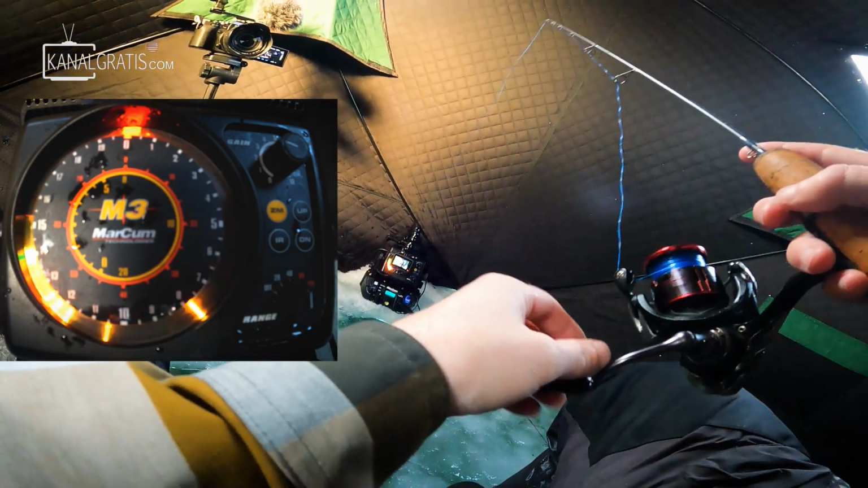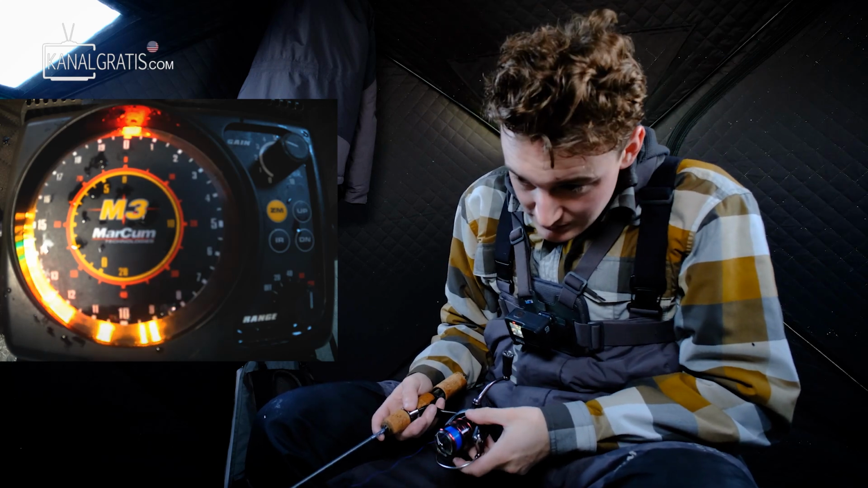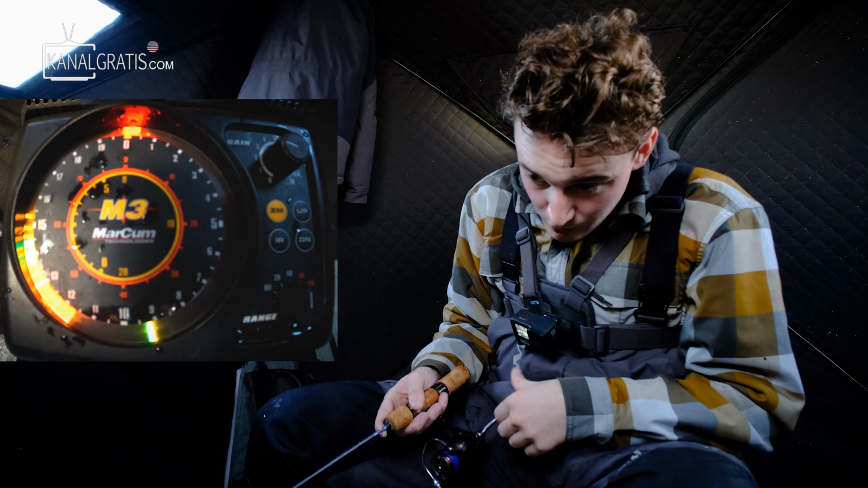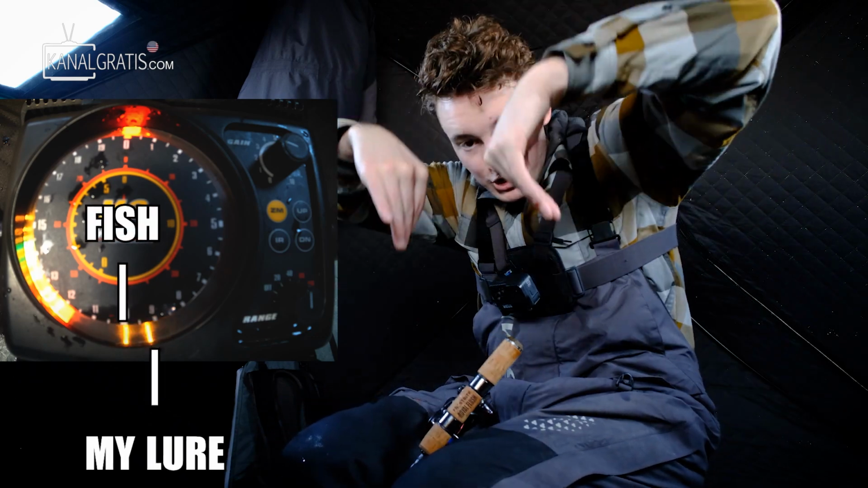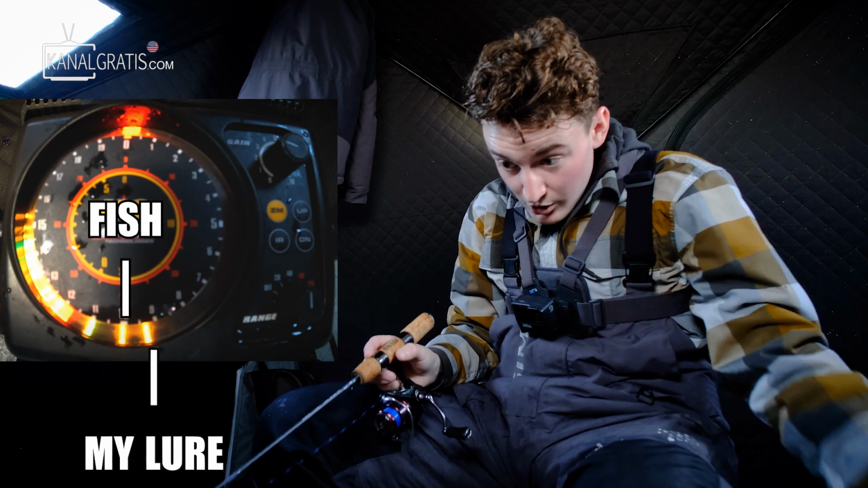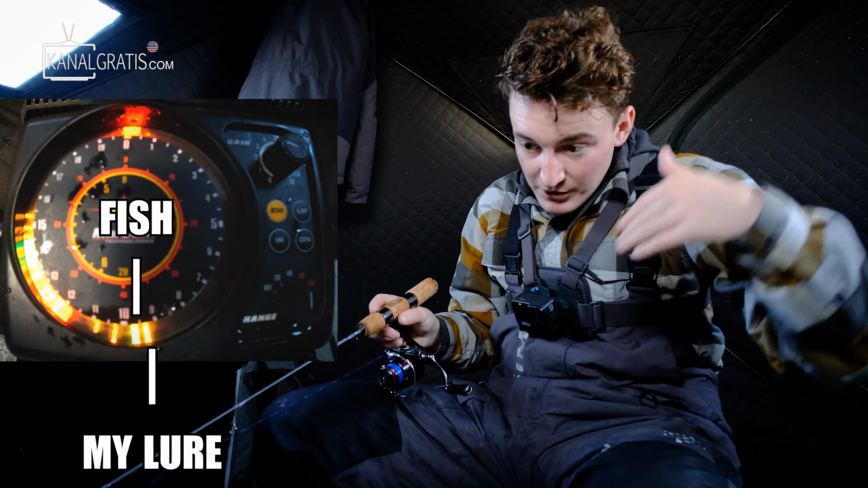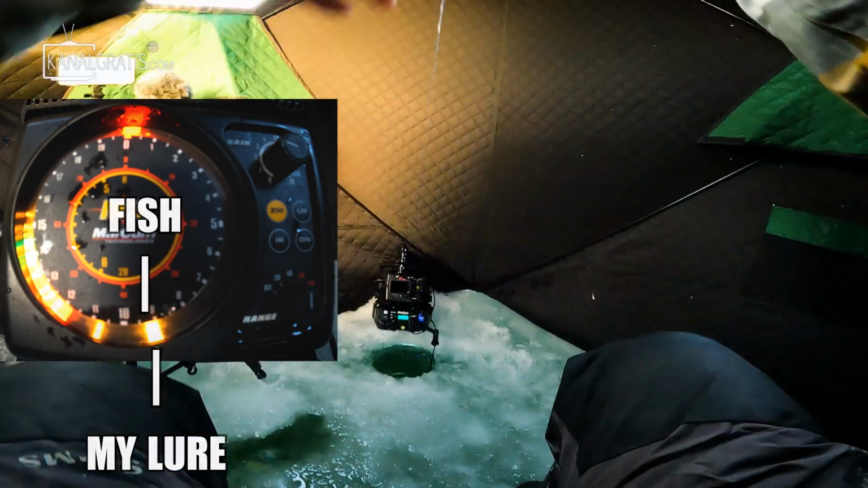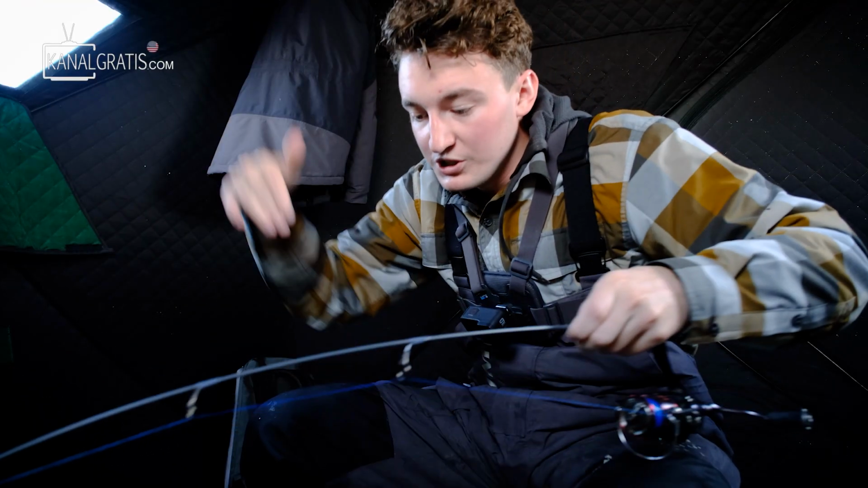So the concept of a flasher is really quite simple. It might seem a little strange to look at the first time, but it's very simple to actually understand how they work. You have a transducer that basically pushes a cone down onto the bottom, and depending on the transducer that you run, that cone could be different. It could be wider or it could be more narrow. So depending on what that cone is actually reading, there's another fish. You might notice fish that are further off in the distance, or fish that are only just right underneath the hole.